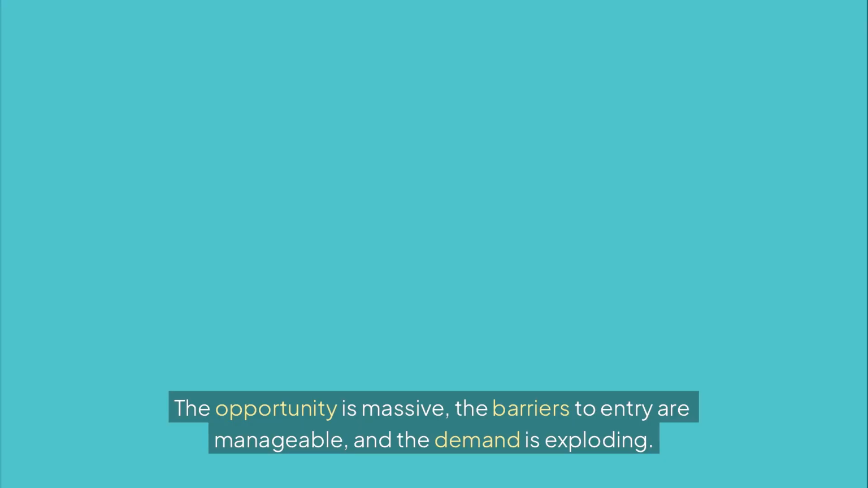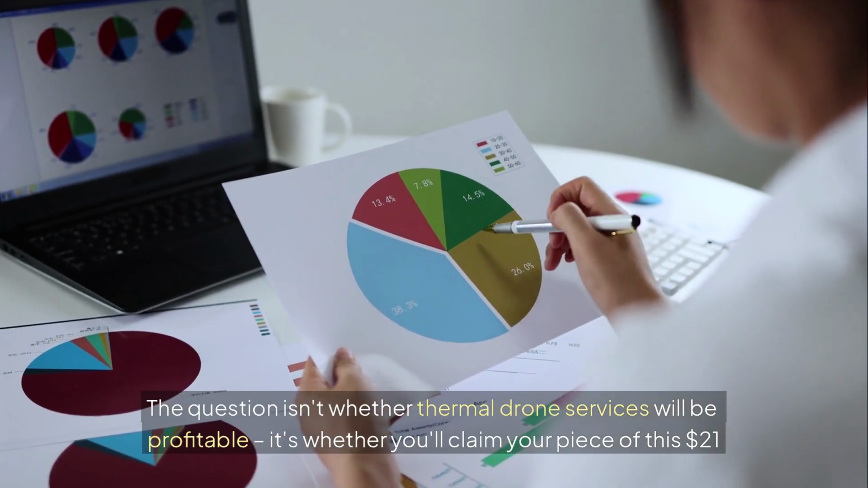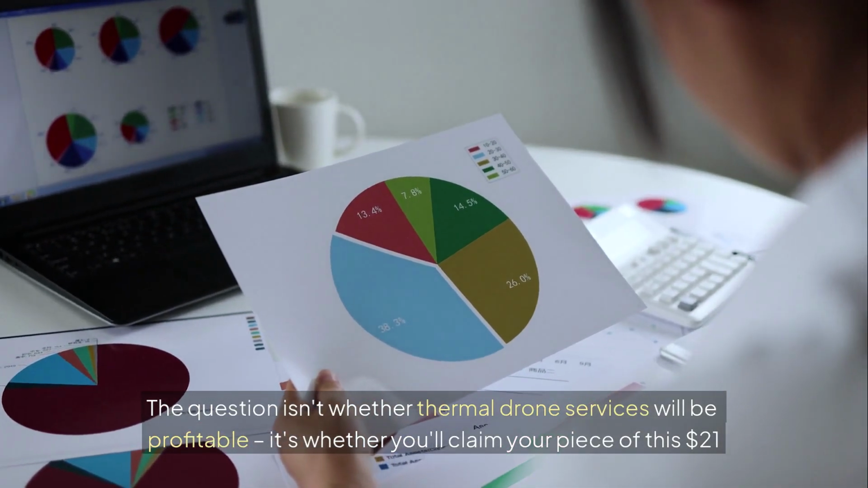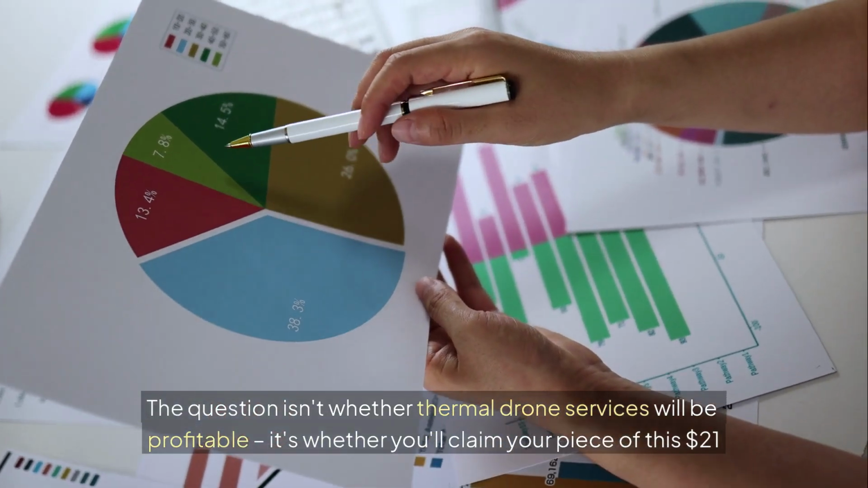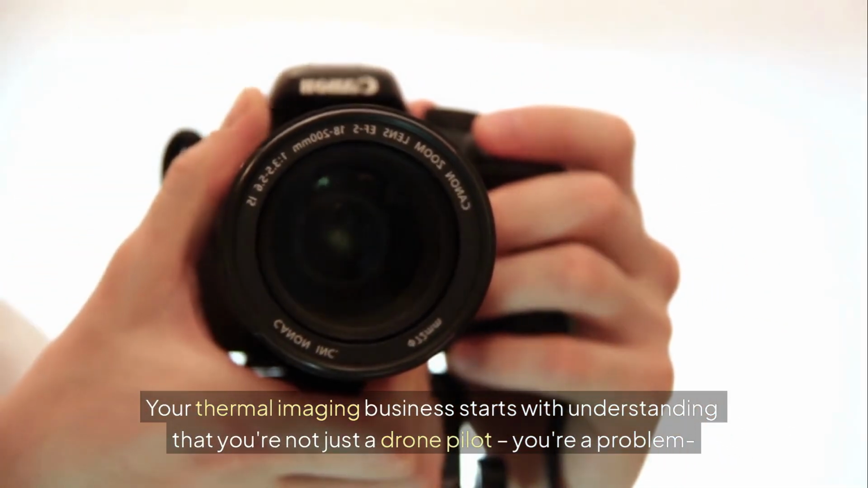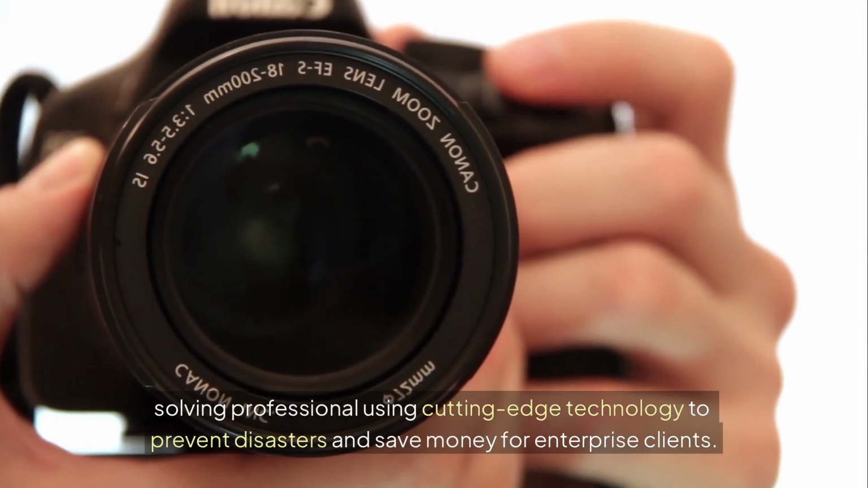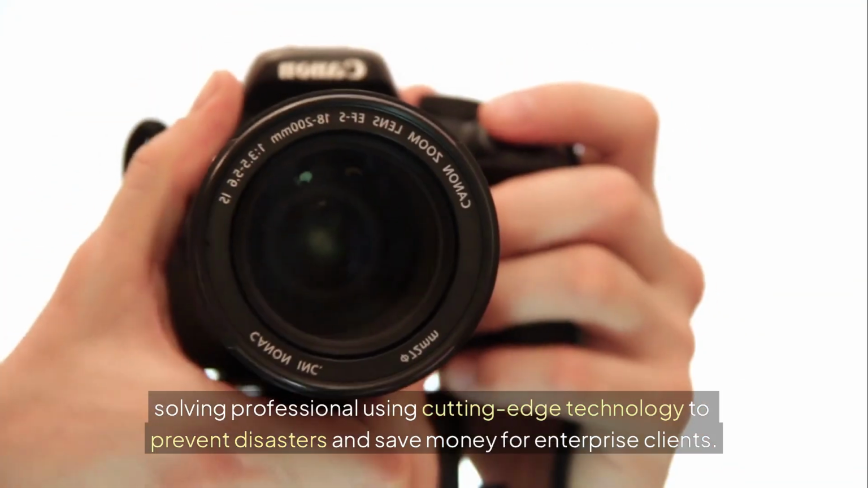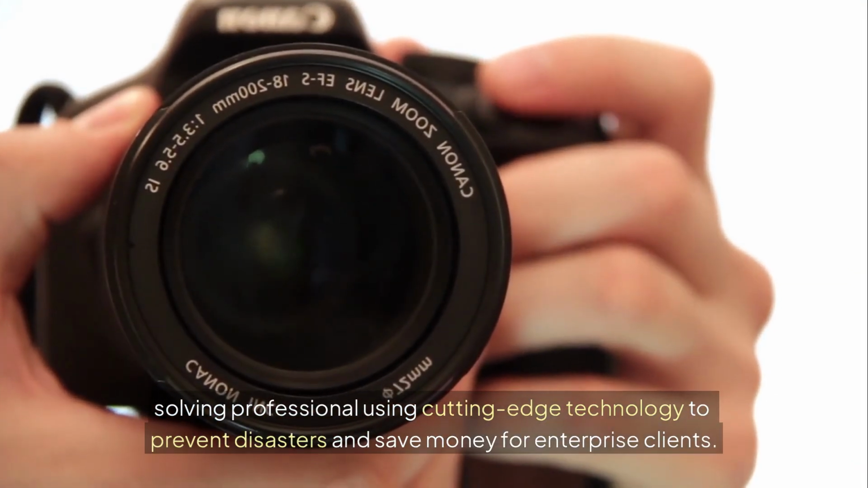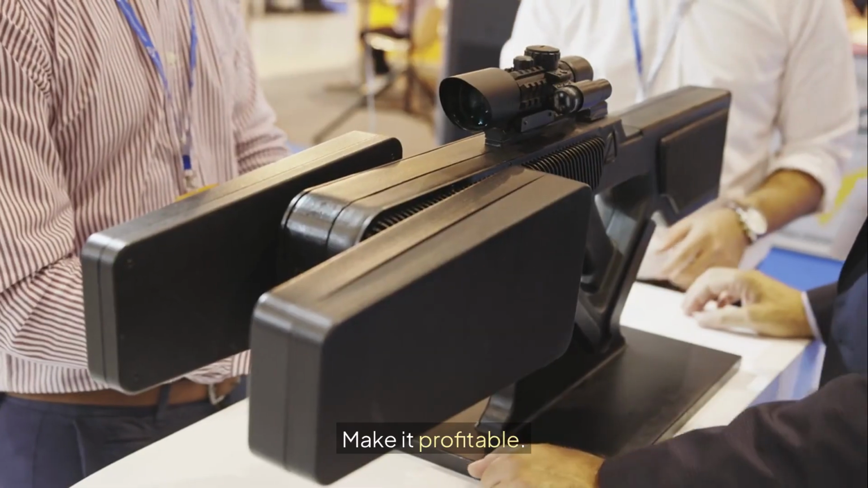The opportunity is massive. The barriers to entry are manageable, and the demand is exploding. The question isn't whether thermal drone services will be profitable, it's whether you'll claim your piece of this $21 billion market. Your thermal imaging business starts with understanding that you're not just a drone pilot. You're a problem-solving professional using cutting-edge technology to prevent disasters and save money for enterprise clients. The future is thermal. Make it profitable.